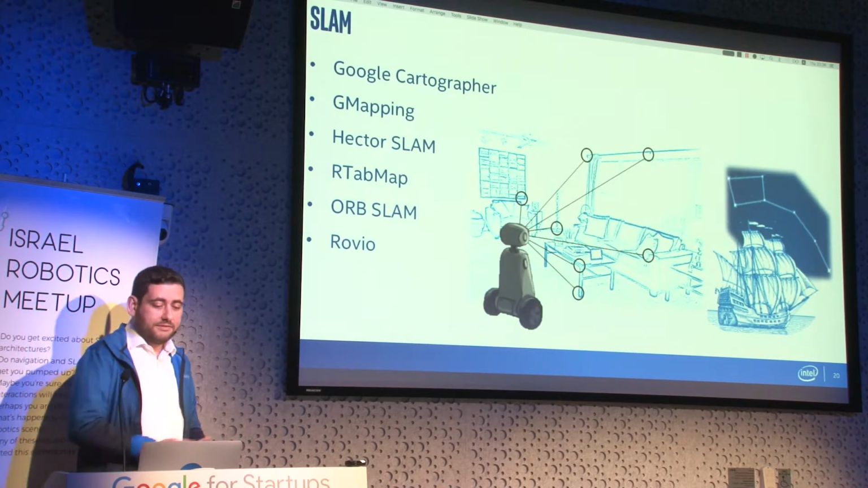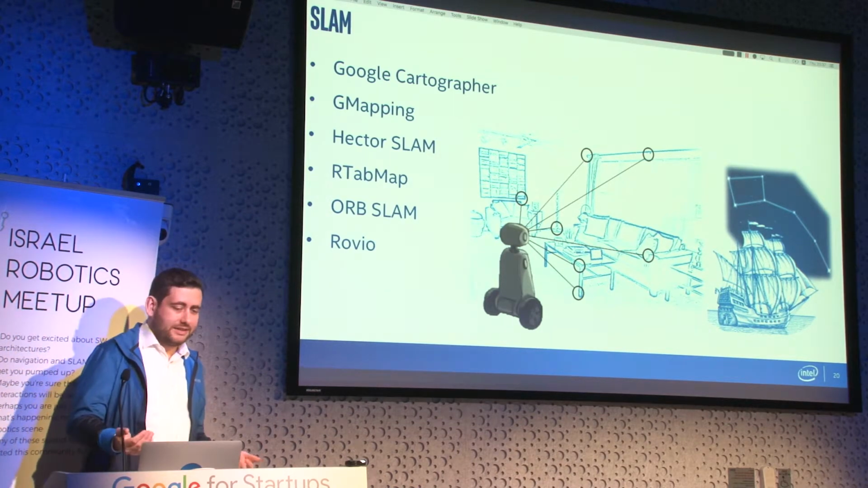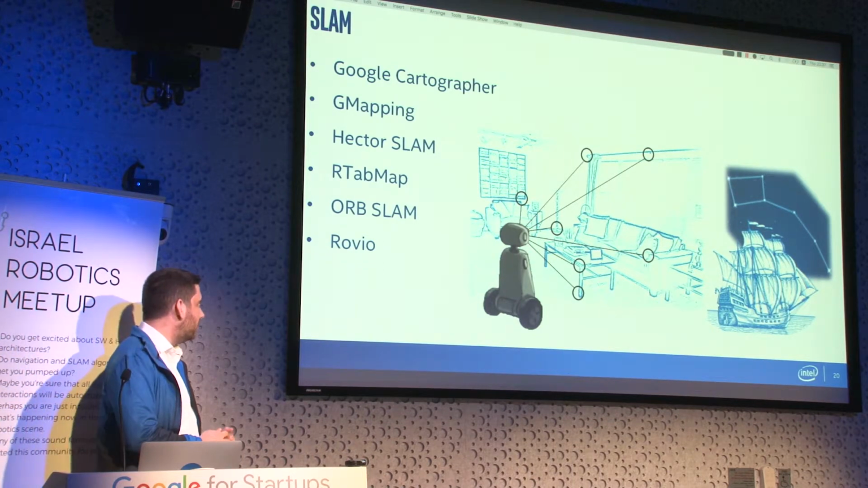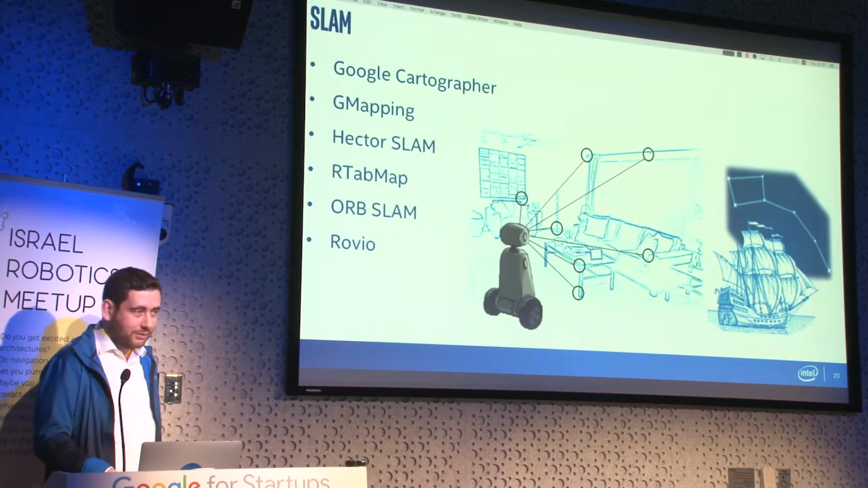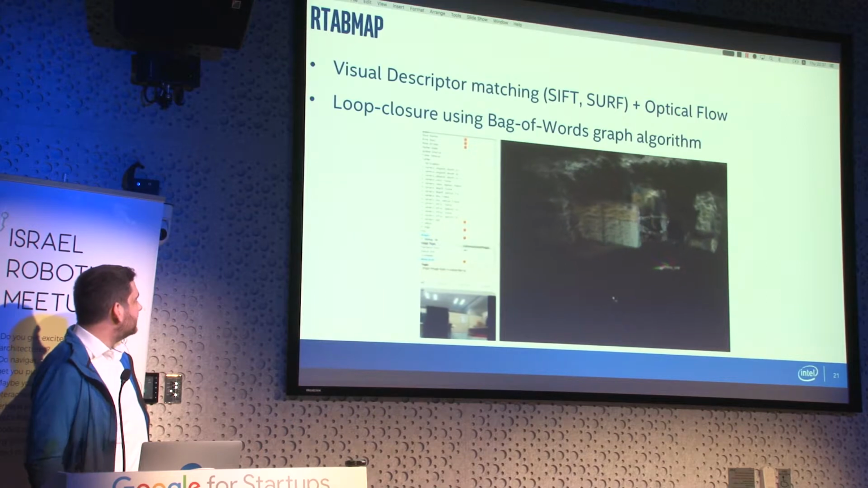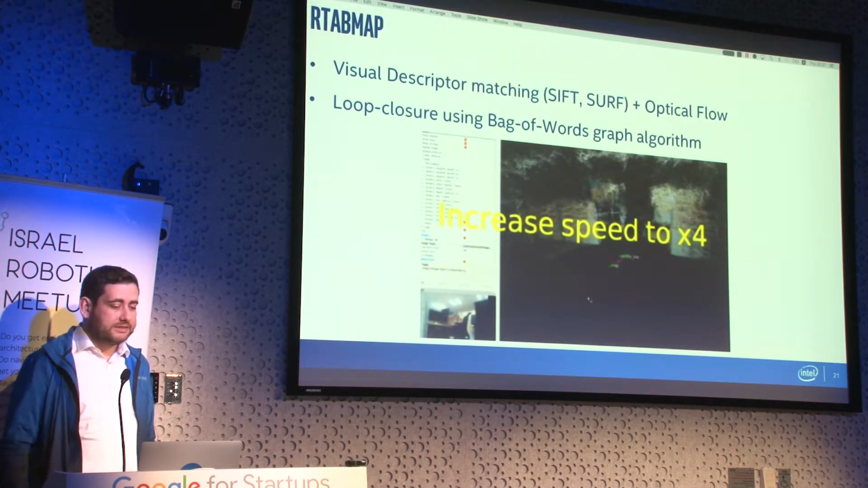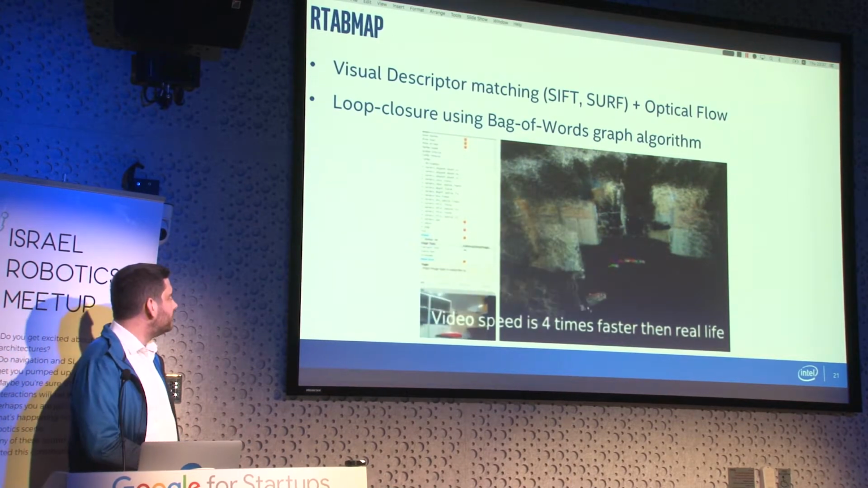With all this data, we can now plug it into any of the open source existing SLAM solutions, and we've seen quite a few. The one we chose for this demo is RTABMap. It's a visual odometry system based on descriptor matching that also incorporates optical flow.